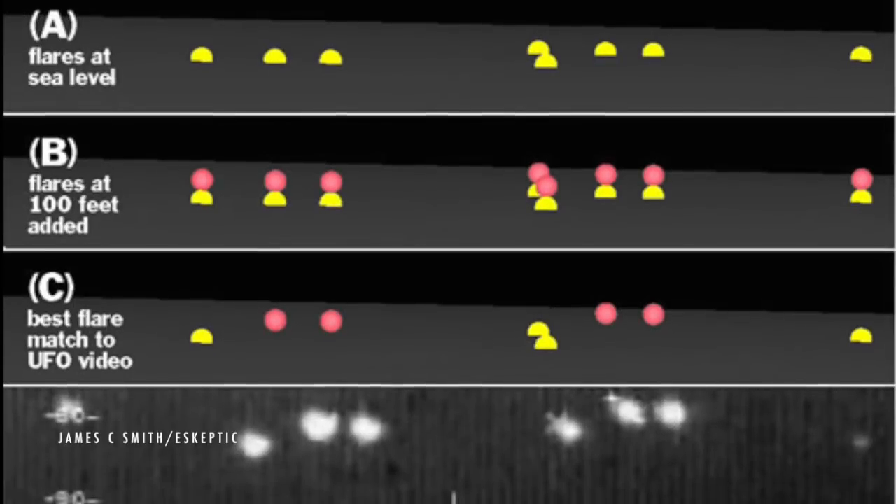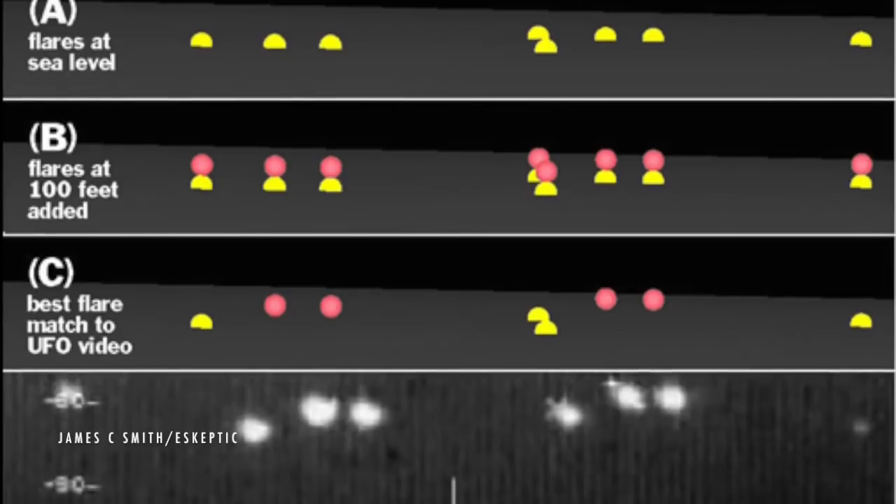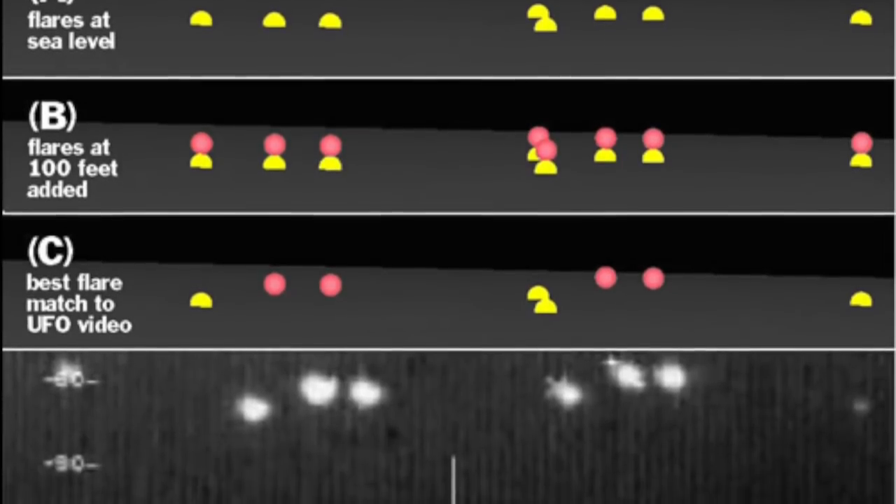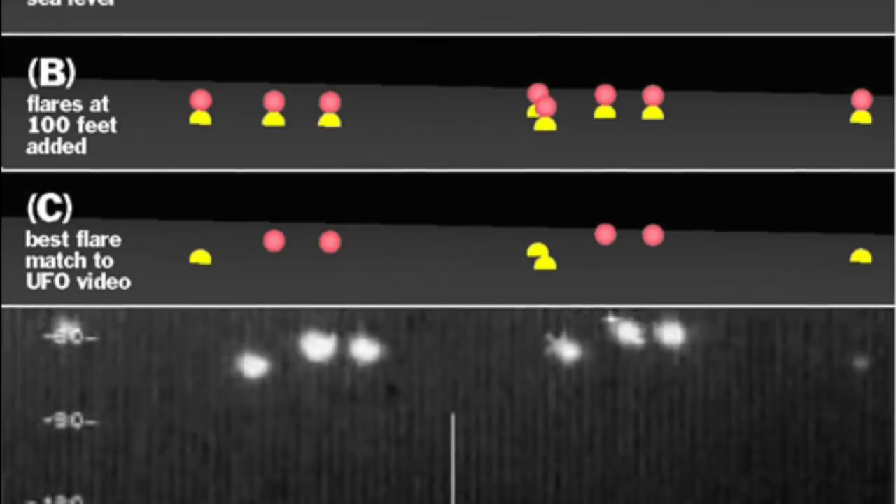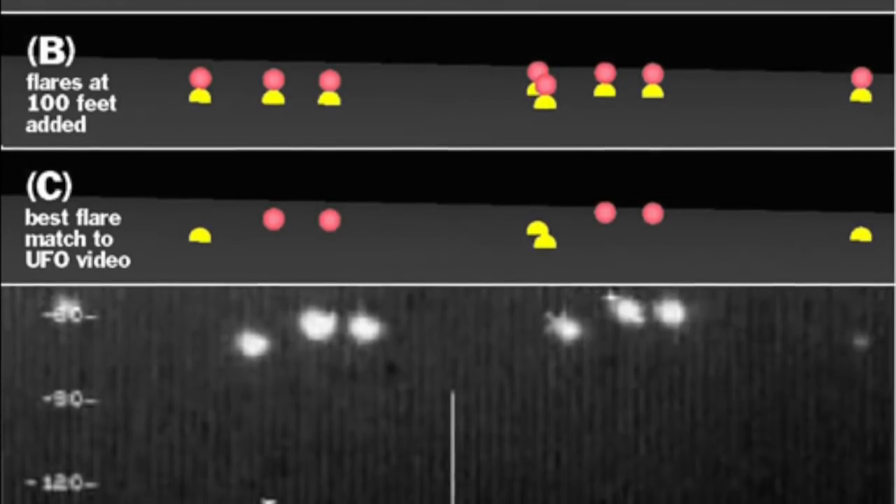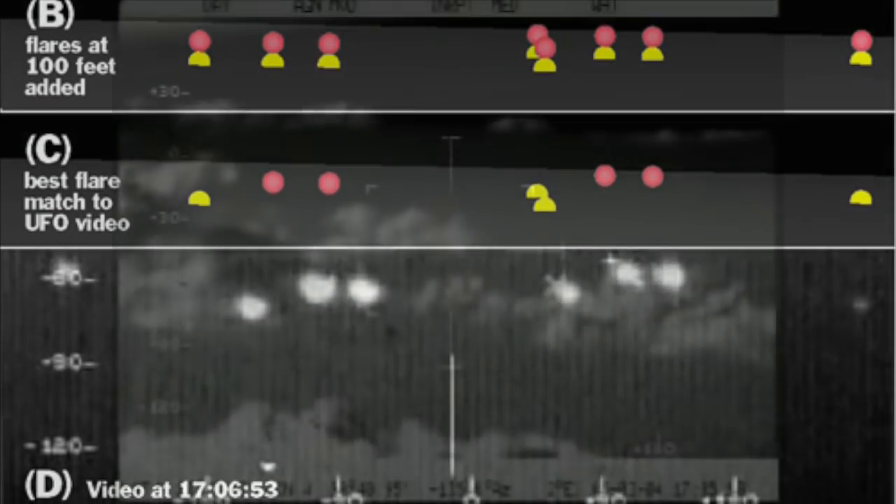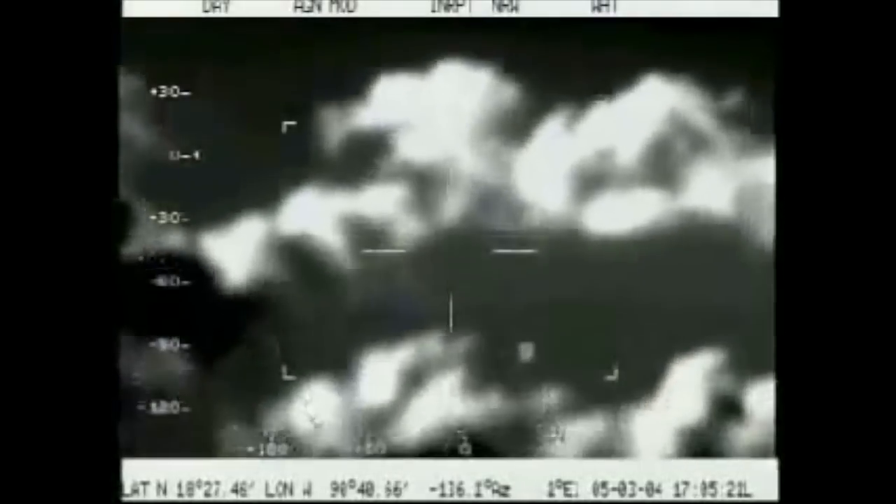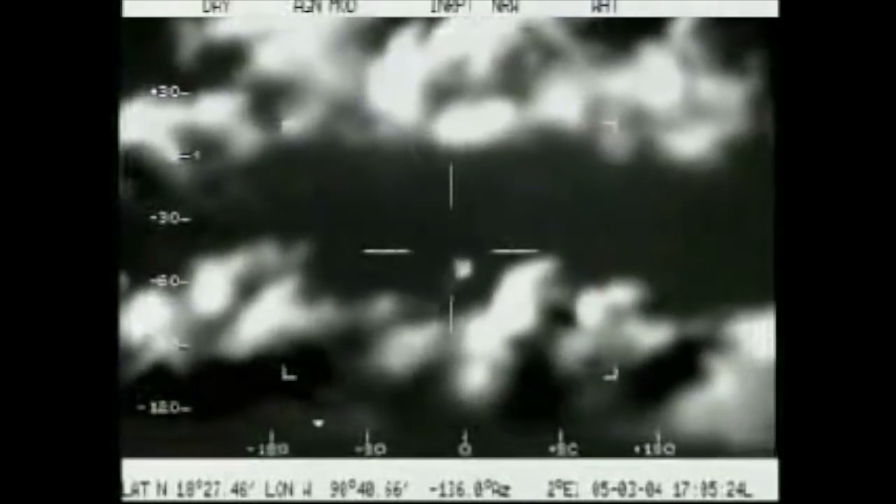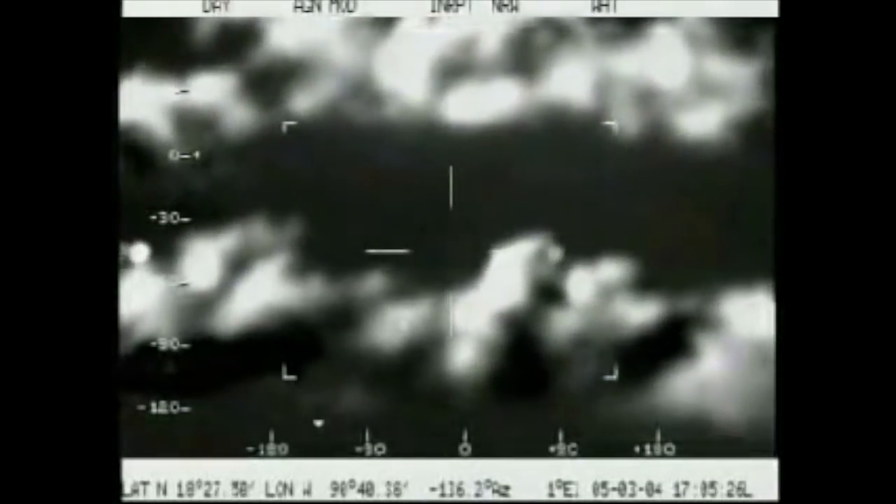Matching up satellite imagery with FLIR footage, Franz showed the lights could have been a composite of 4 different oil wells. The crew saw the 3-dimensional scene on a 2-dimensional display and became confused, he suggests.